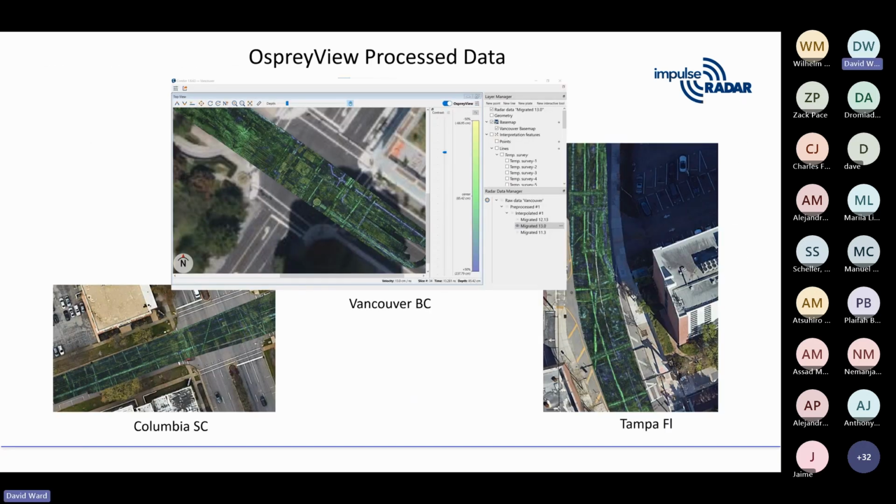And we're not going to go through the processing ad nauseam, but our ultimate processing deliverable or output that we can do is what we call Osprey view. These are just 3 examples from different parts of North America. And the concept is we can filter out the background scattering noise and other things we don't want to see with Osprey view. So we have a top-down view from the surface all the way to the detection limits of the radar.